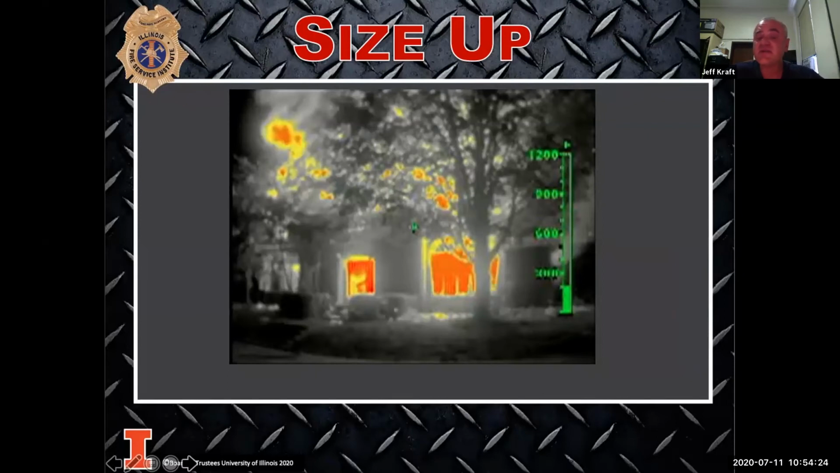Windows from the outside of the building. Your 3 pane windows are going to be a little bit more difficult to get information from, but your 1 or 2 pane windows, the way you're going to be able to tell the difference is the window that looks a little bit more squiggly than the other windows. I don't know how else to describe it on the camera, and you'll see in the pictures, it's probably going to be the ones that have fire behind them. The ones that look a little bit more normal, a little bit more square, are probably going to be the ones where there's no fire behind them.